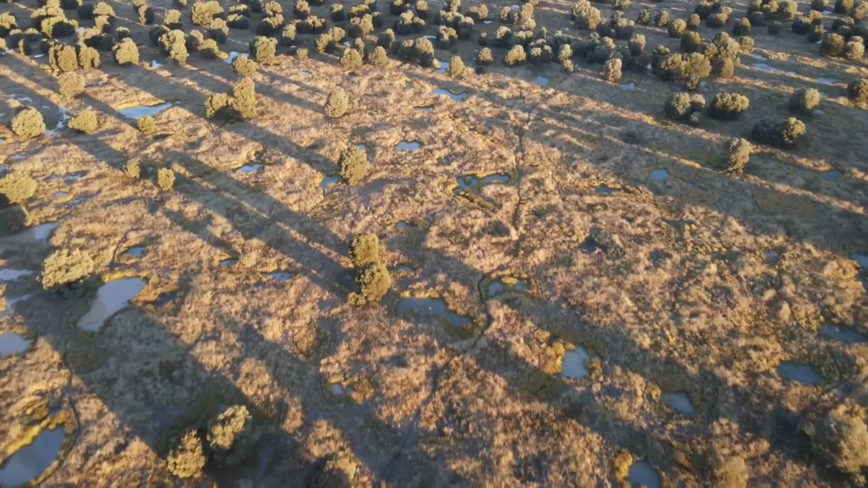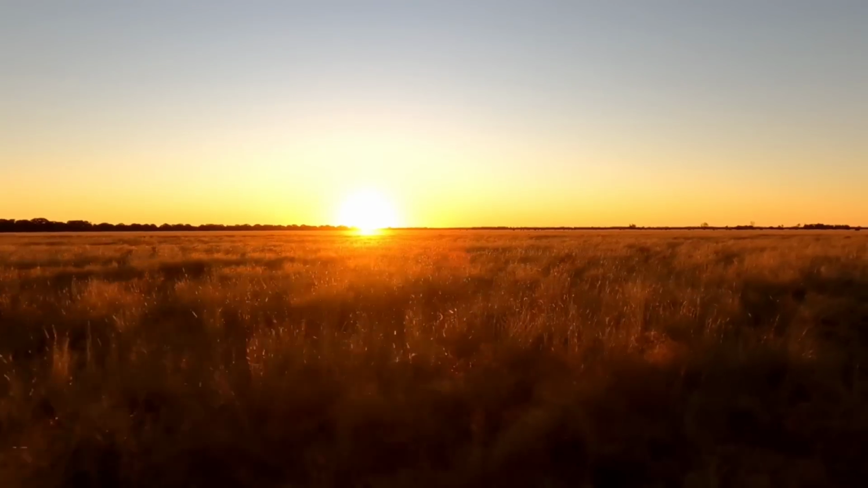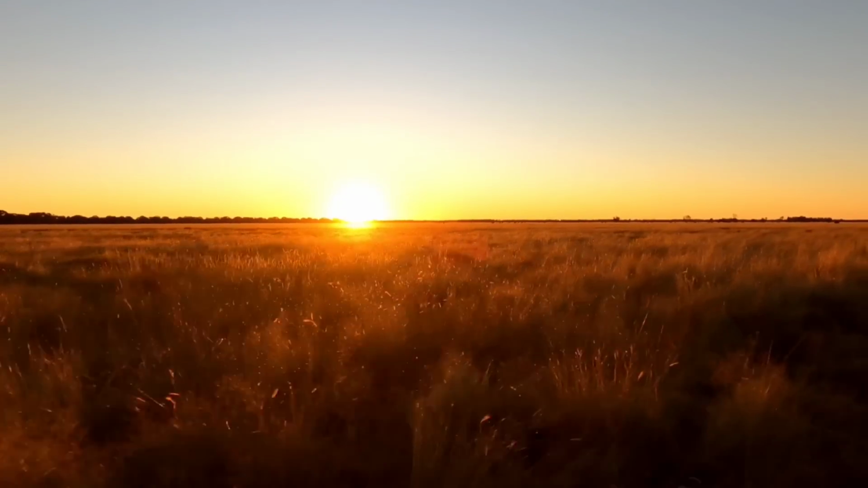Just out this afternoon, we're back where I was about 2 days ago. Now, I put a 3G trail camera down here on this fence line. It's on the edge of a big patch of brigalow bush. And over on this side's a really big sorghum crop. So it's really, really wet. You can probably see the water just over my shoulder in the flat paddock.